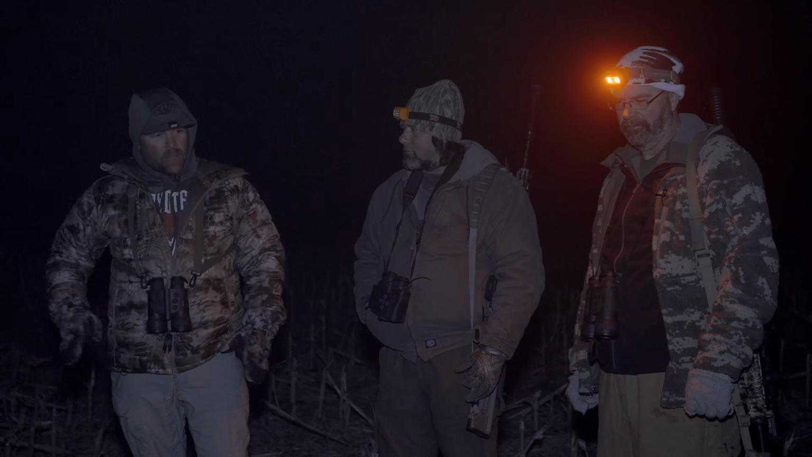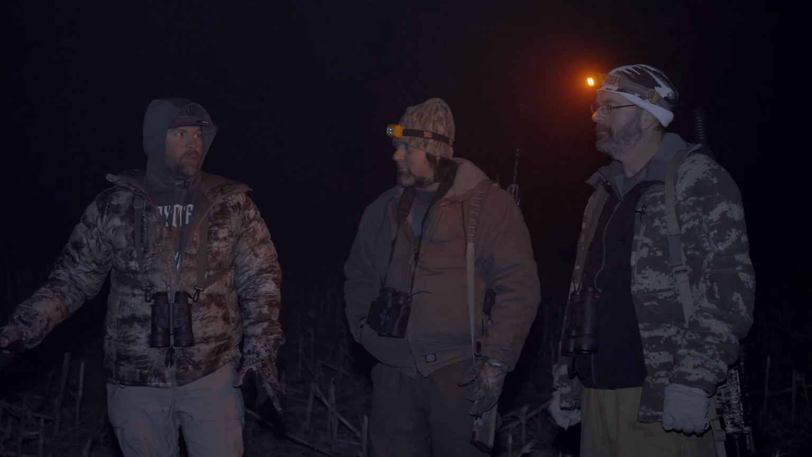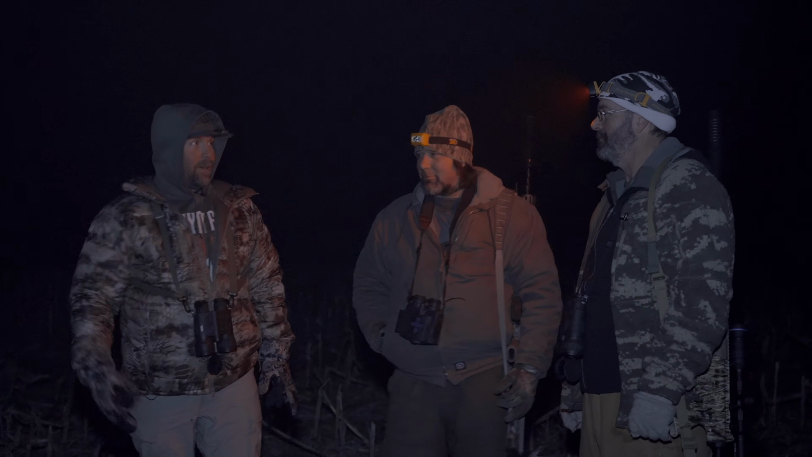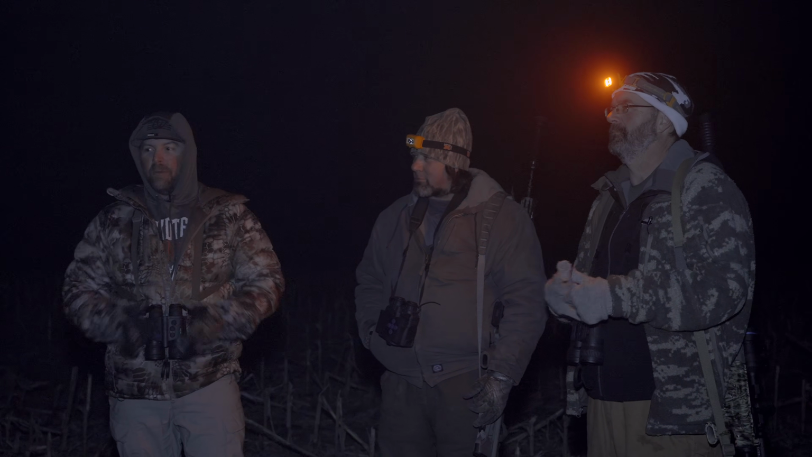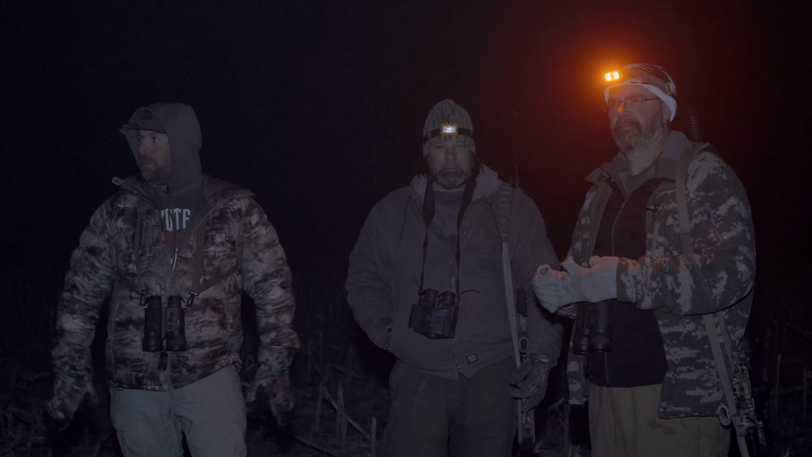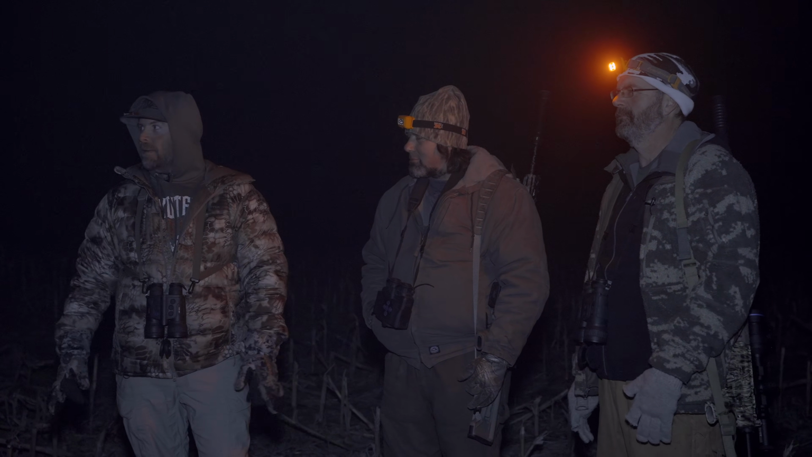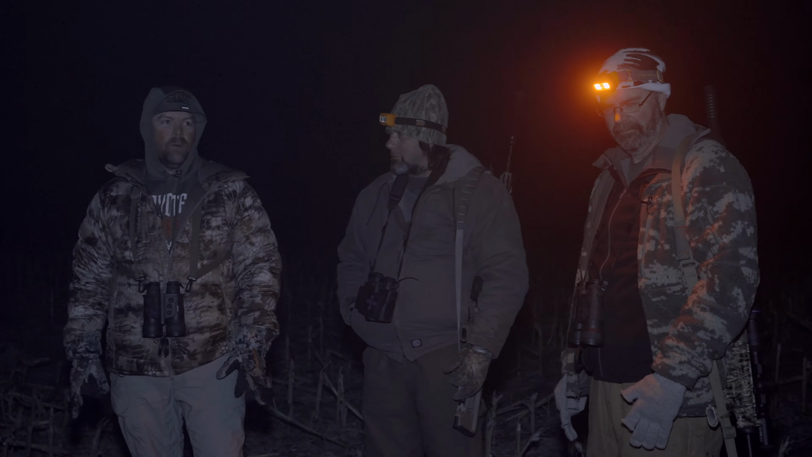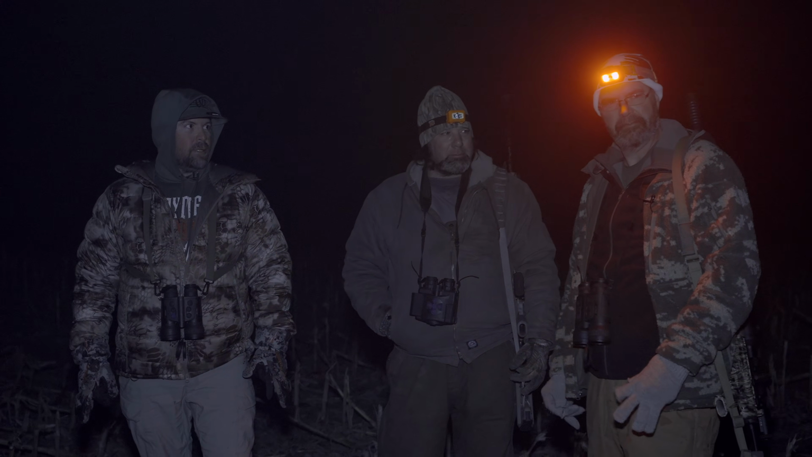But now we're gonna go get some sleep, and we're gonna hit the raccoons again tomorrow afternoon. As many raccoons as we saw tonight, we're gonna be back in some of this country. The raccoon we called in that hit the call here last stand, hopefully he'll come back in tomorrow again. Then we'll hit it one more last night. The fog has been the name of the game the last couple nights. It's kind of moved in and hosed us a little bit, but hopefully that holds out for tomorrow and we can make it happen. But do our best. That's all we do.